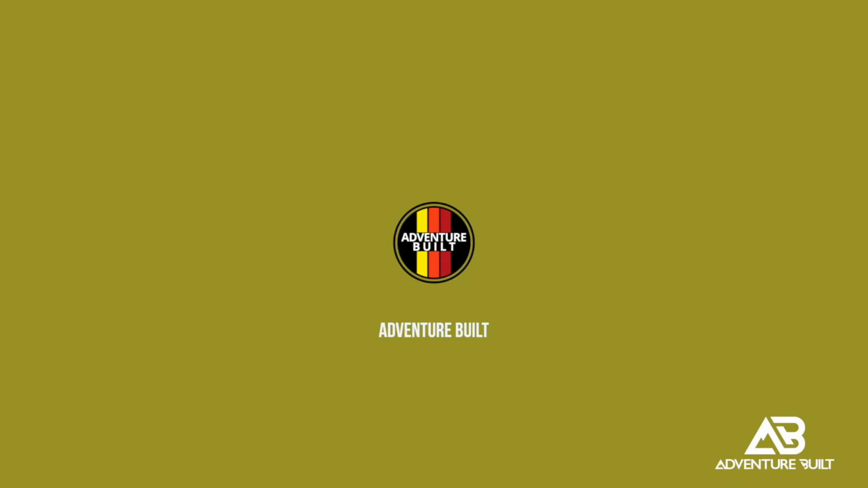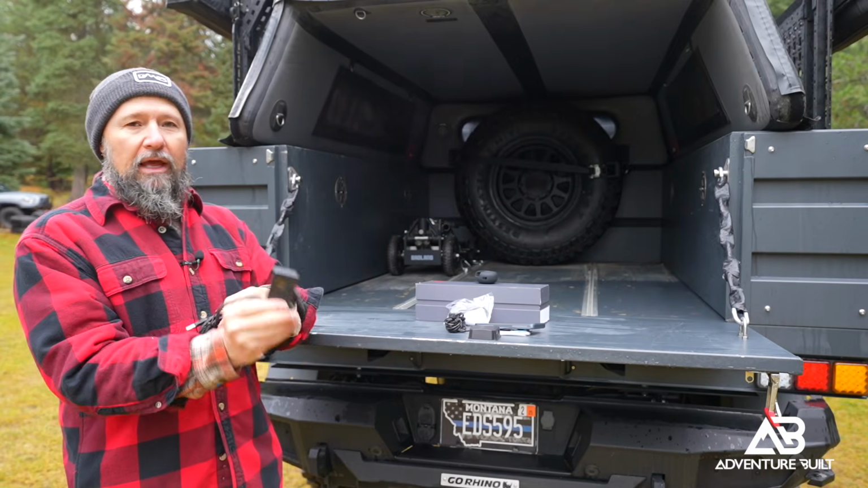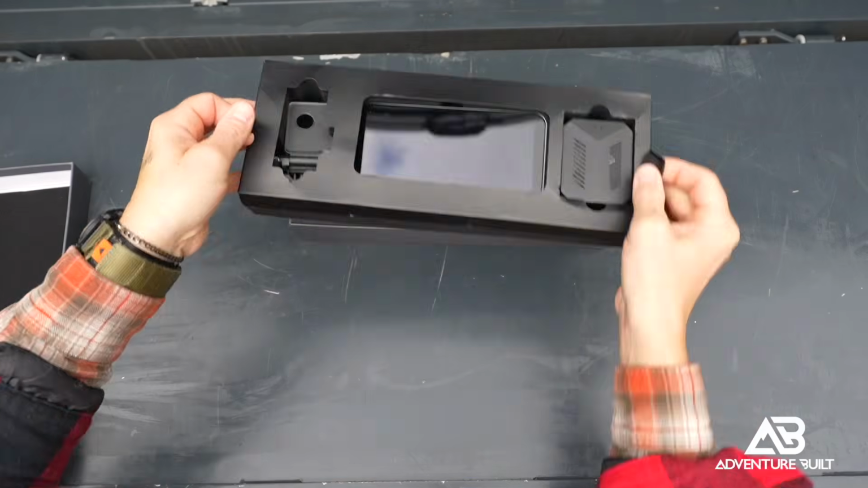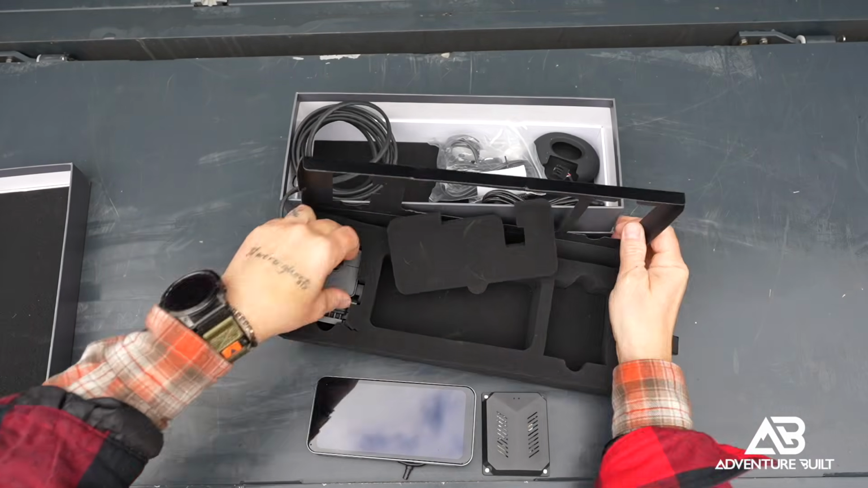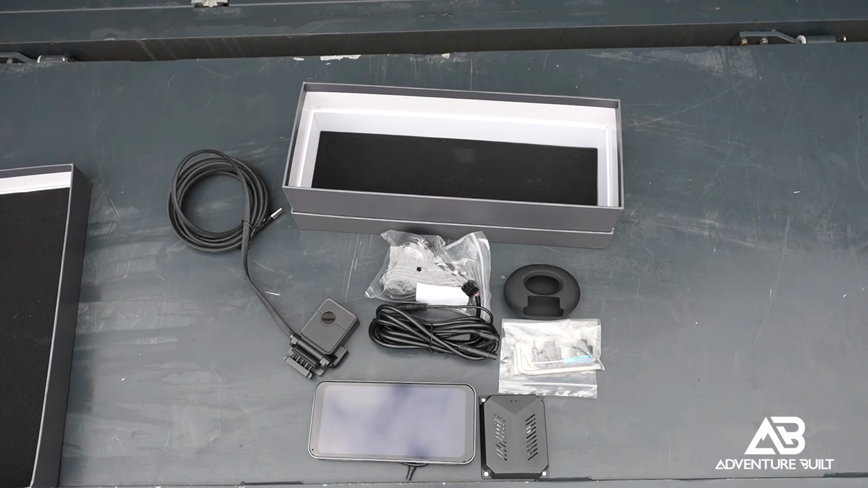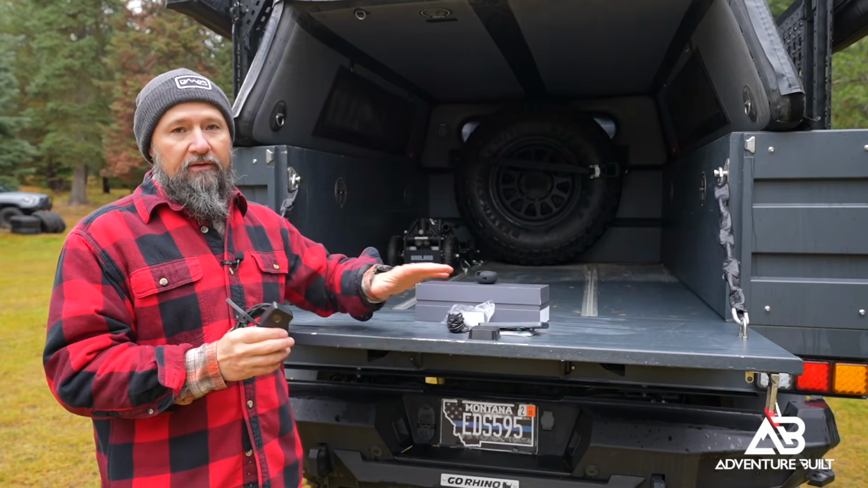And this right here is that better solution. This is going to be a thermal camera from Airayvis. It also comes with a really nice phone-sized display screen that's all vehicle mounted, and it's supposedly a very easy plug-and-play system. We're about to find out.